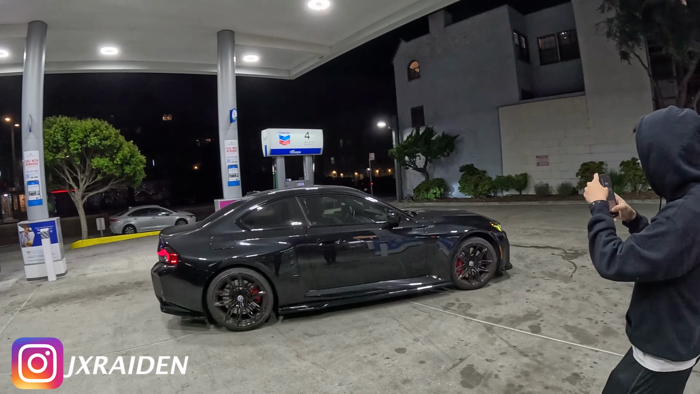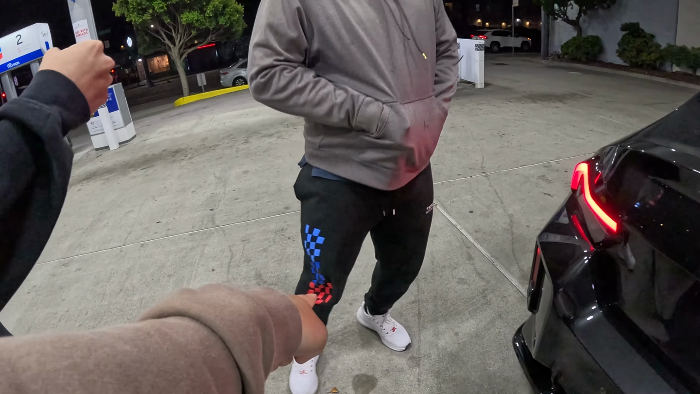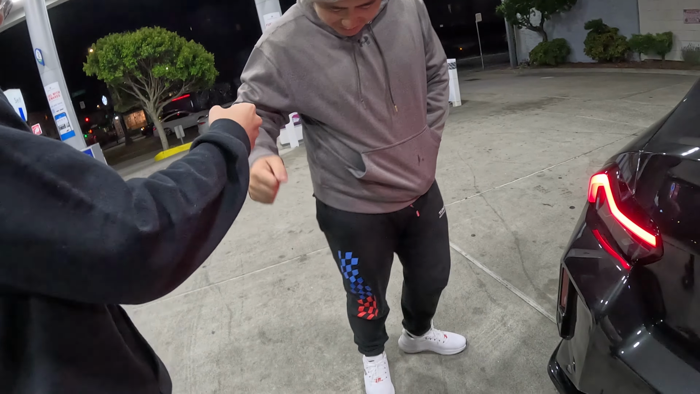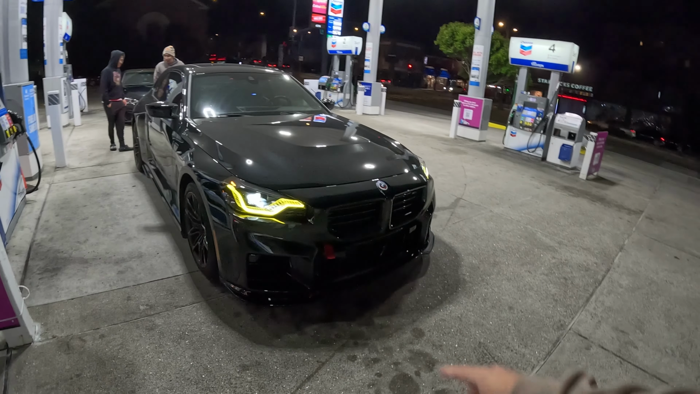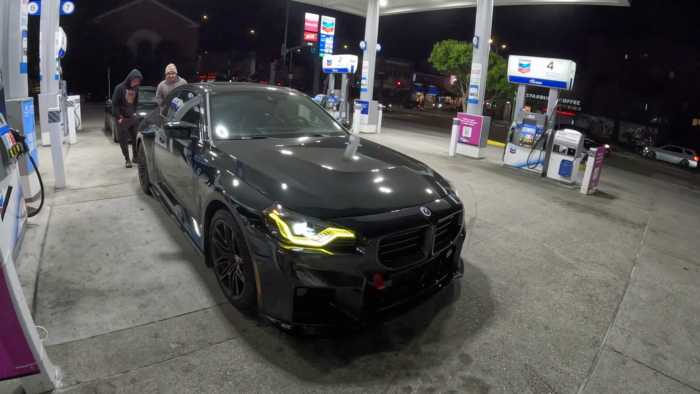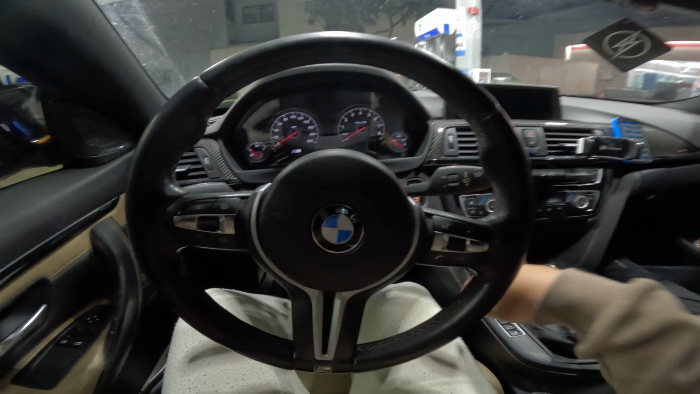Oh damn, BMW G87 M2, man. So BMW driver over there. Johnson's BMW G87 M2. He recently got these DRLs. He's got custom wheels coming, so pretty excited about that. All right, this should be fun.